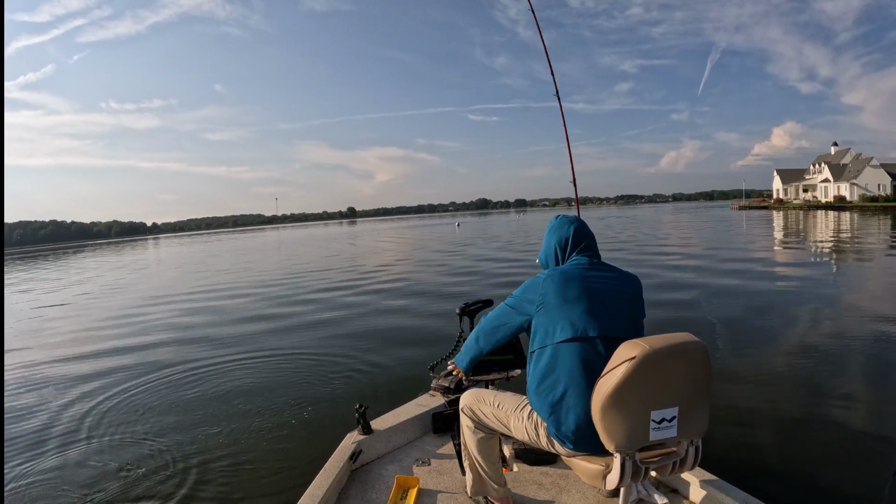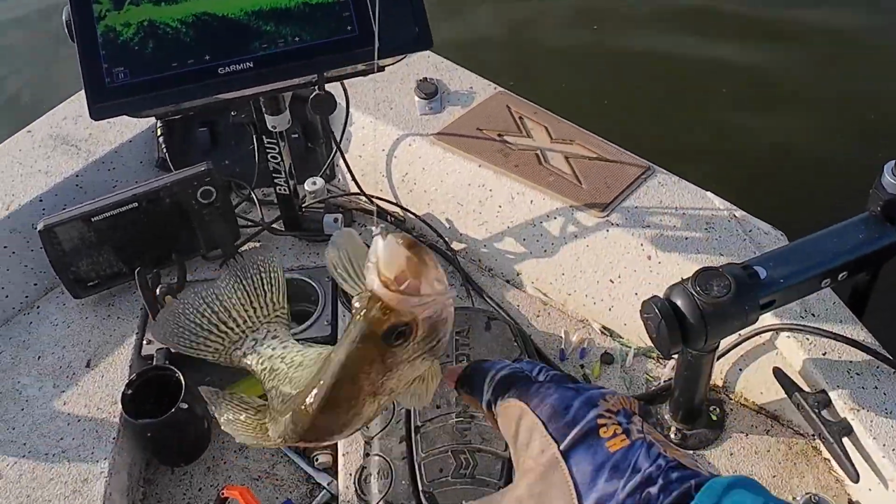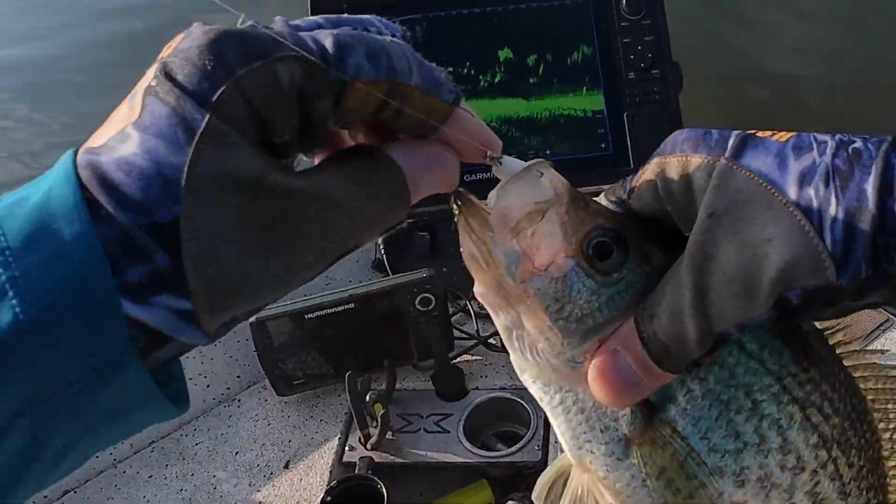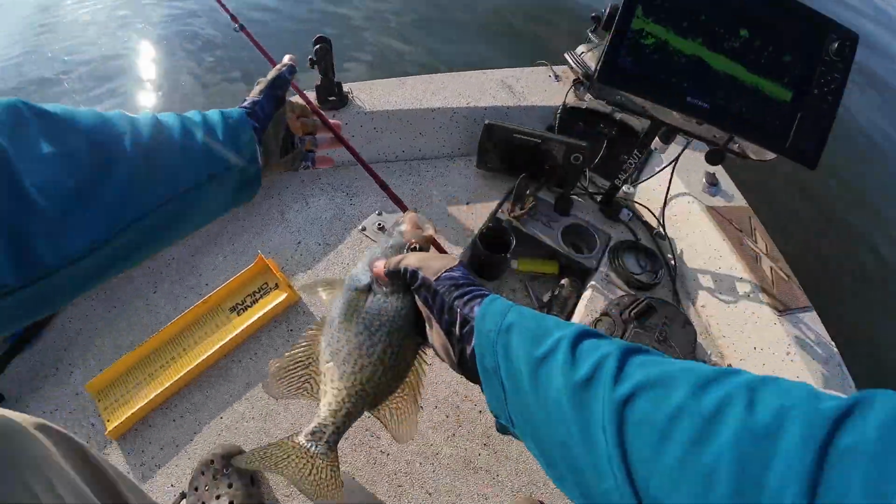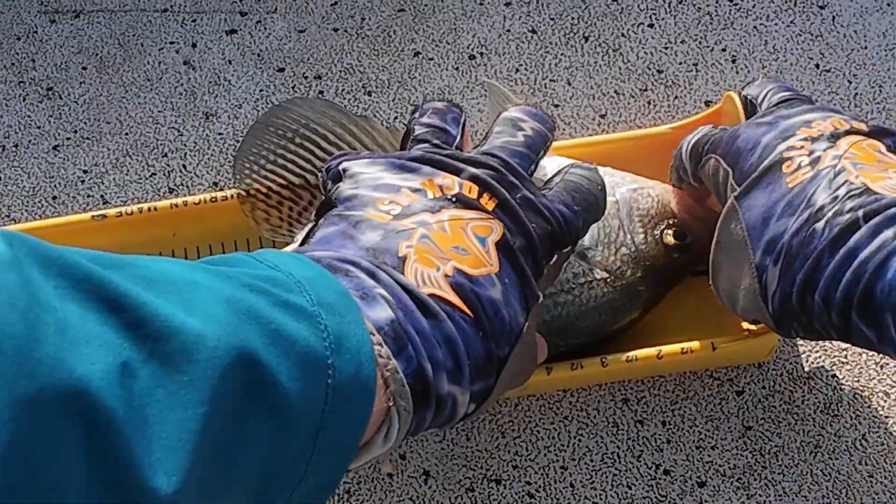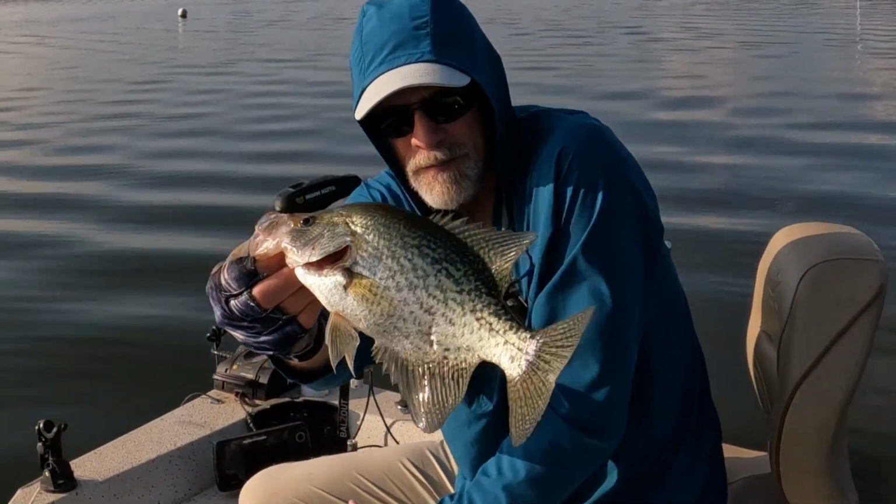Get up here, dude. LiveScope certainly makes it a lot easier to find the fish and get your lure in front of them. But even the LiveScope doesn't guarantee you're gonna catch them. That's 12 and a half inch. That's what we're looking for this morning. 12 and a half inch black crappie.